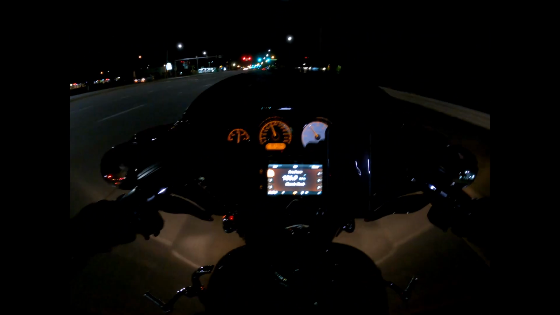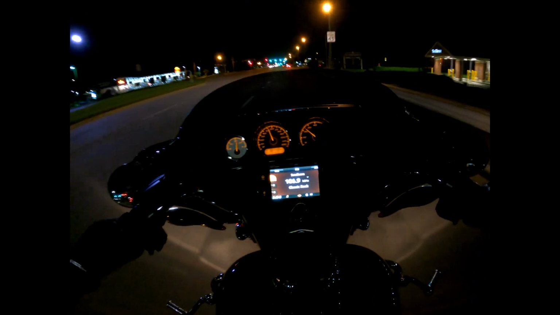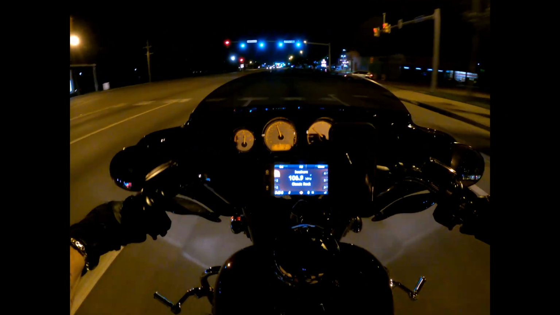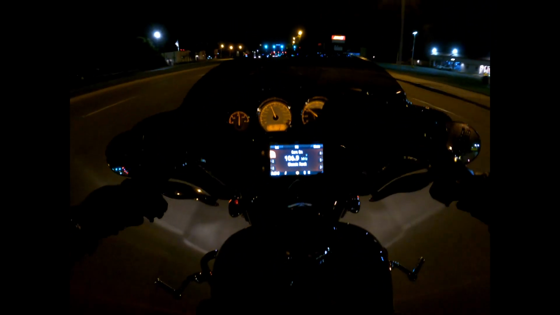I'm used to the wind being in my face. I'm not used to having this bubble on my head at night. It keeps my face nice and cool. I'm melting inside this helmet. The rest of my body feels great though. So we just gotta be careful.